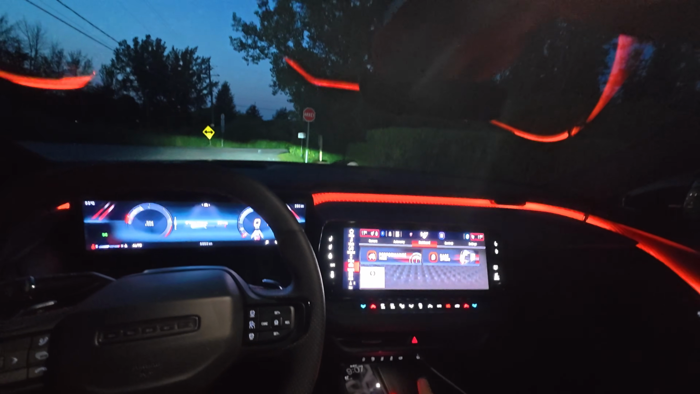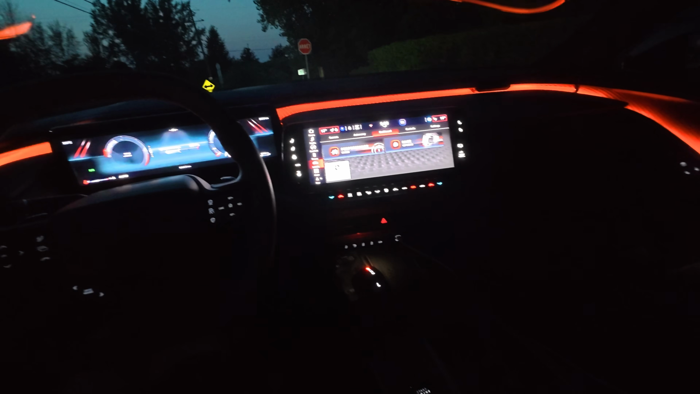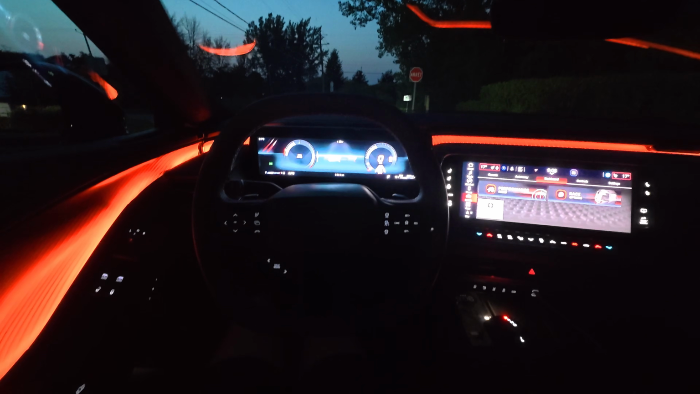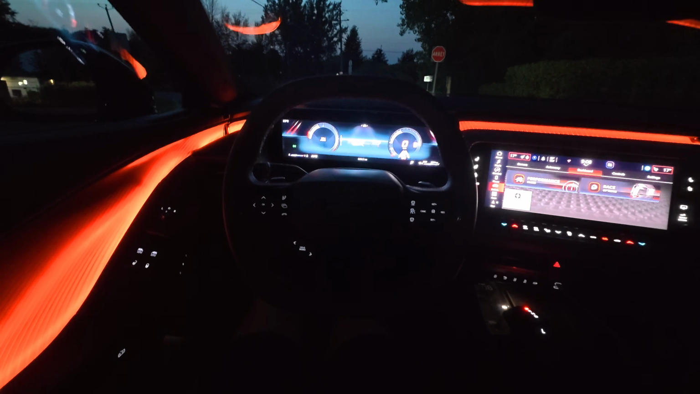So let me turn this dome light off here. Boom. Let's put my seatbelt on. Look how far back the seatbelt is. My goodness. You probably can't see it, but that seatbelt is far back, ladies and gentlemen. Let me just attach my mic to the seatbelt. Here we go. Like this, so you can still hear me.